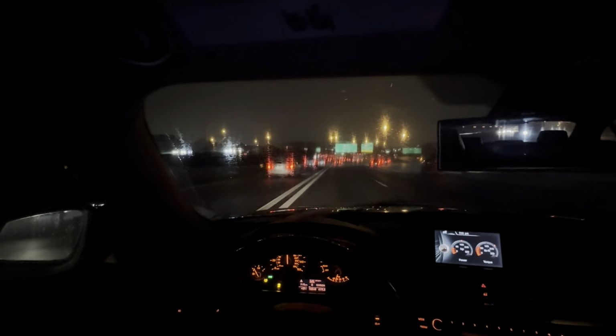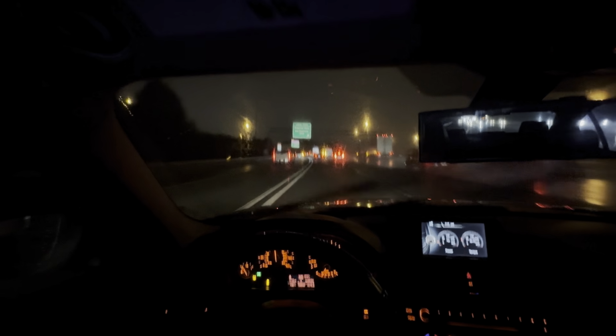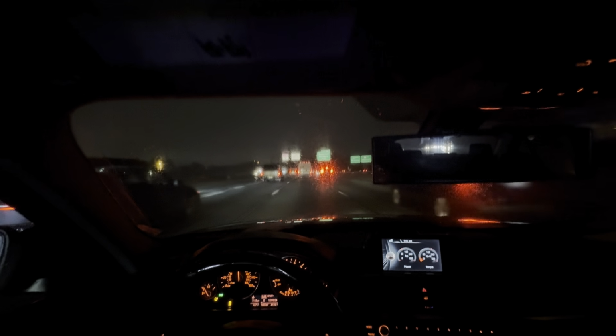F30? Oh, it's an F31. Okay. That's clean. Oh, he's in there. He's tripping though. It's too much rain. I don't got no tires, bro. He's in there though. Come on, me dog. For some reason, come on, get in here, big dog.